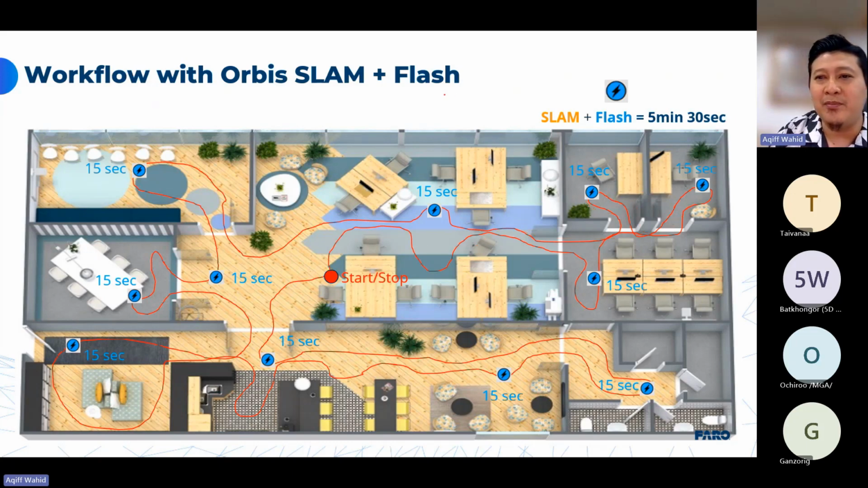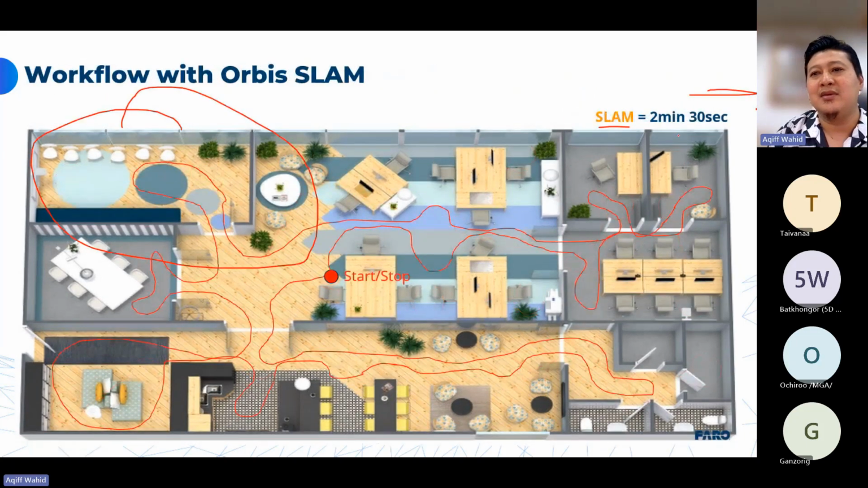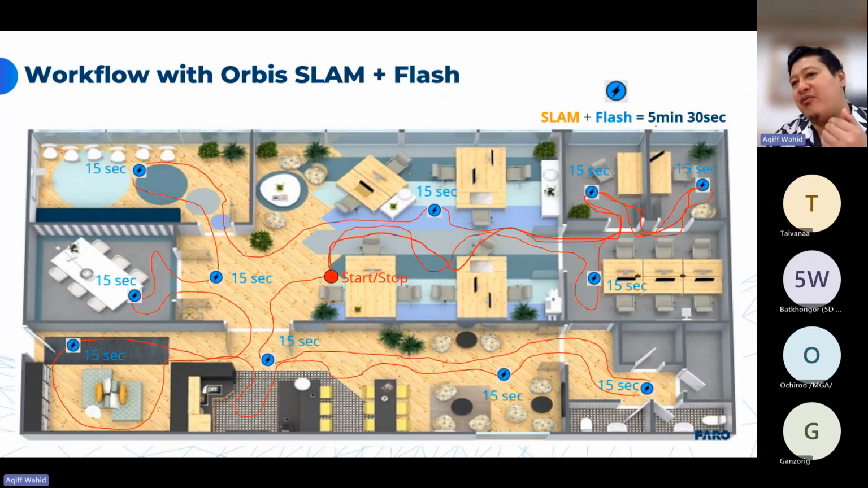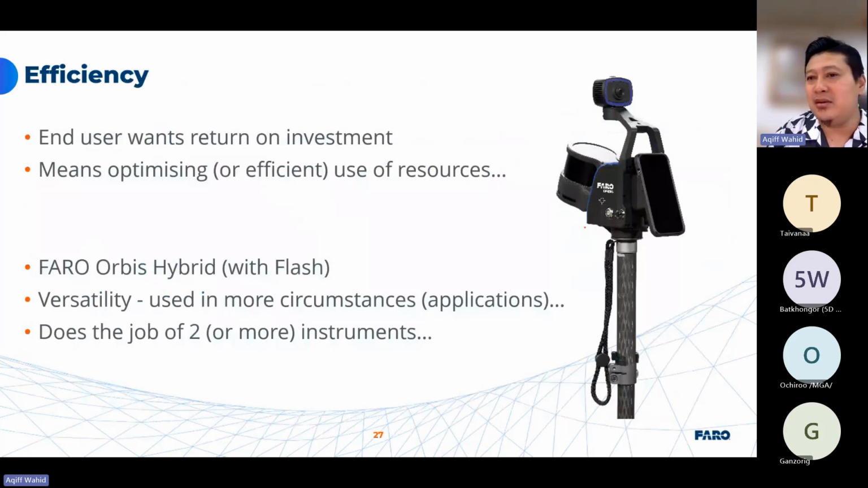Yeah. So if you compare, previously it was 25-30 minutes, and then SLAM it was only 2 to 3 minutes. But with Flash Orbis, you are about 5 to 10 minutes. So you are still faster. Not as fast as SLAM, of course, because you have to stop for 15 seconds, but it's good enough. It's not that long. Yeah. So in the end, what we are looking for is efficiency, because the end user, like you, yourself, your surveyor, your government, want to see the return on investment.